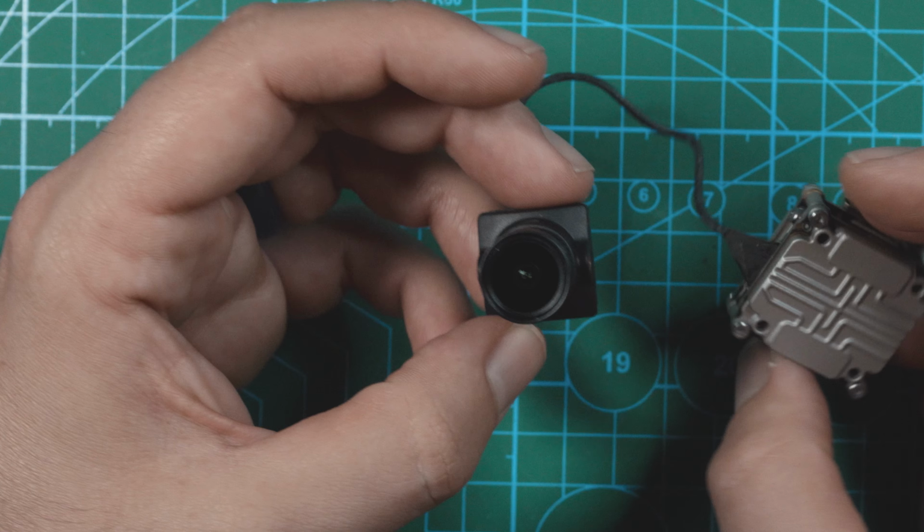Check it out. Today we're trying out a new digital camera from Runcam called the Night Eagle HD. I actually have a Night Eagle 3 that's an analog camera, and it's one of my favorite low light cameras I have. I've used this setup to film some fireworks and it works awesome.